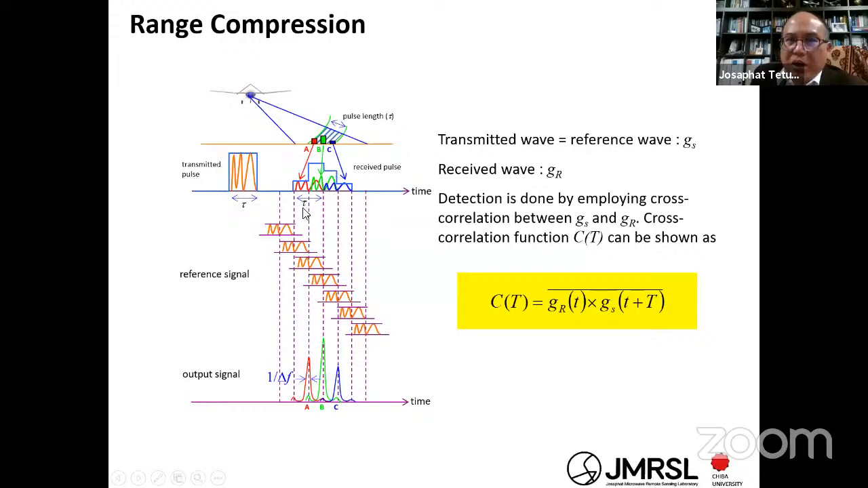But using the chirp pulse, even if it is mixed, you can use the reference signal and make the convolution with this equation, and then you can get the response like this one. It is more clear compared to this one.